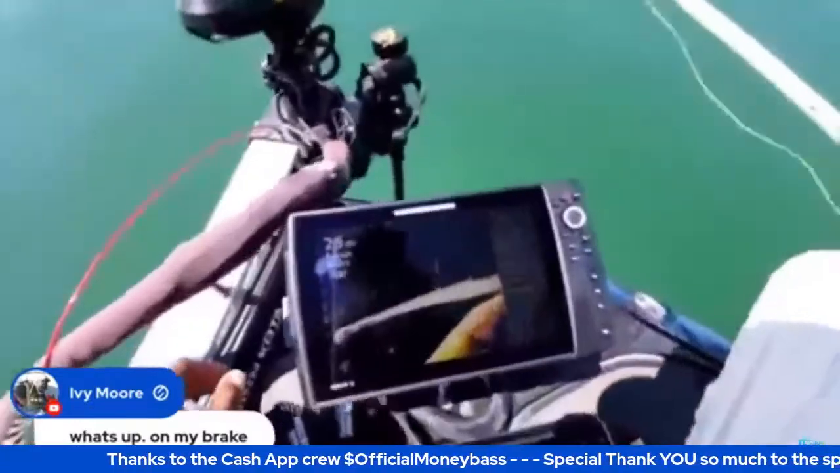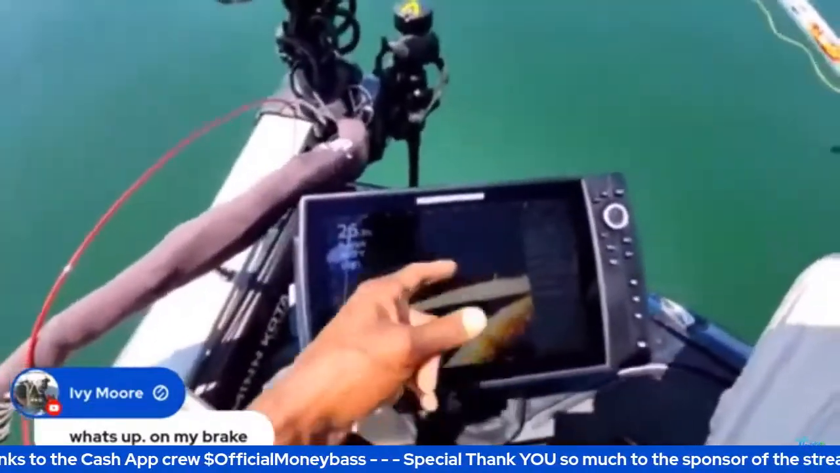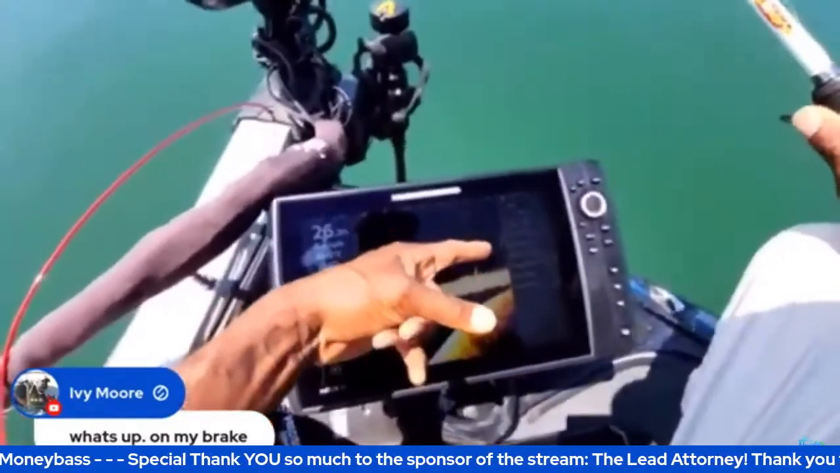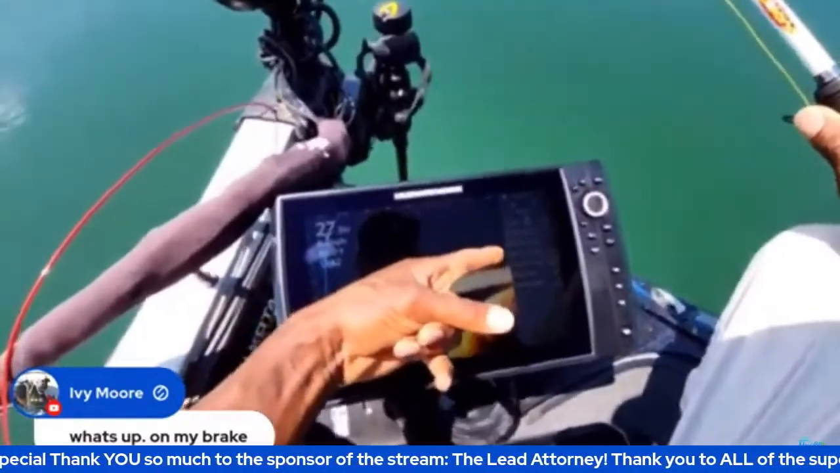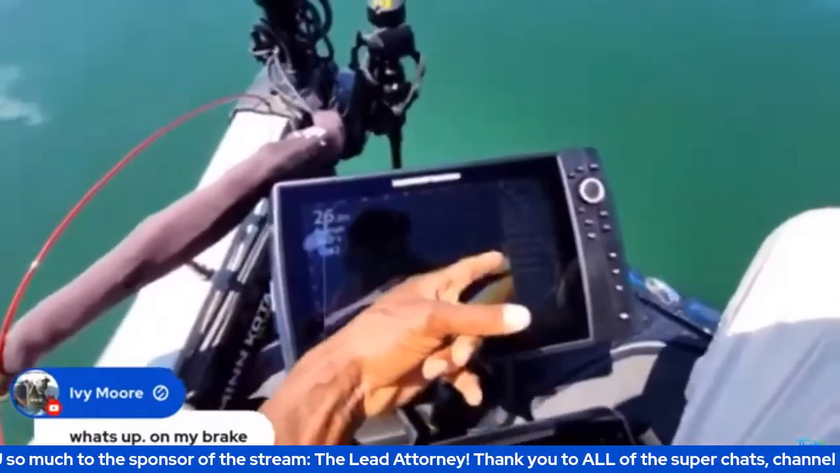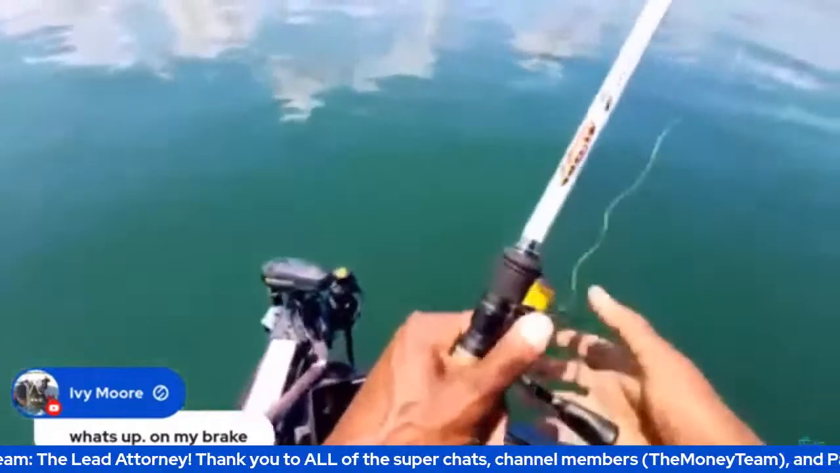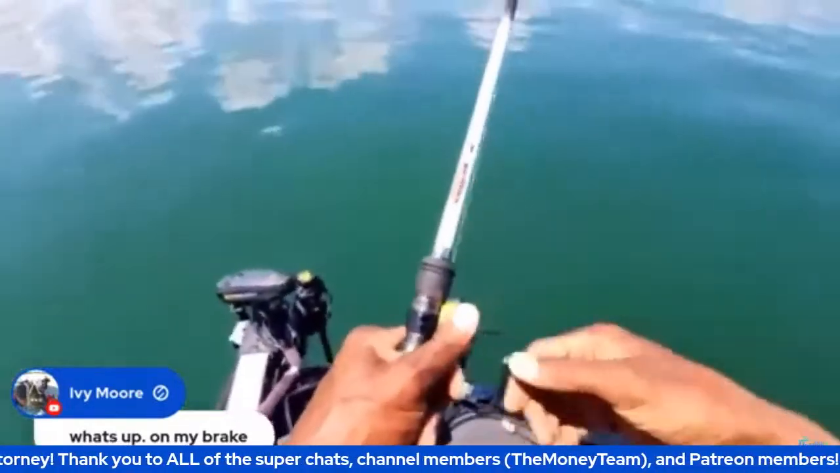So I just did another cast. And let's see, where did that cast land at? I think we are right back there. What was that? That was about 85 feet. There we go. And there's a fish coming straight over to it. Went right down to it. So maybe that one will bite. Let's see. Let's see.